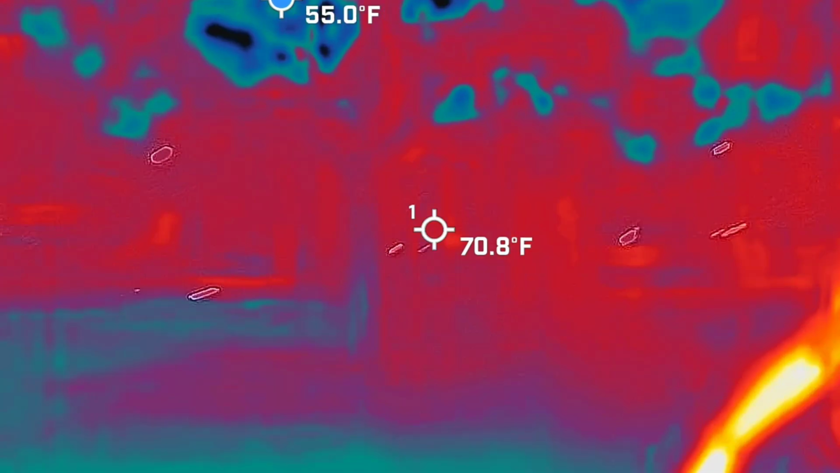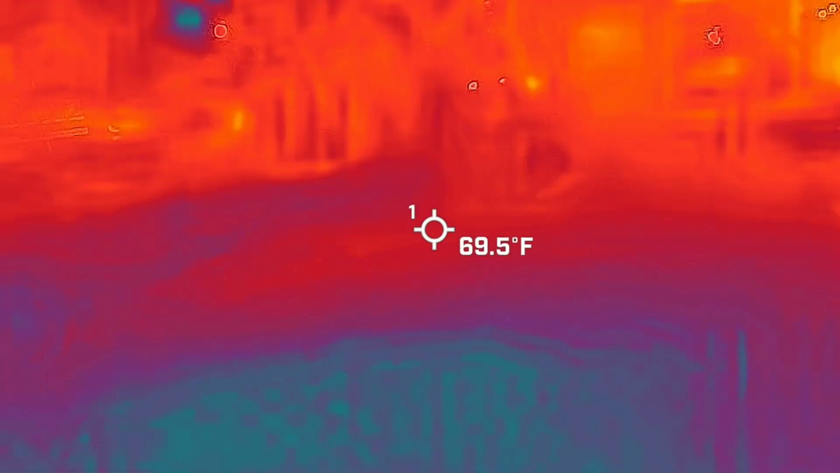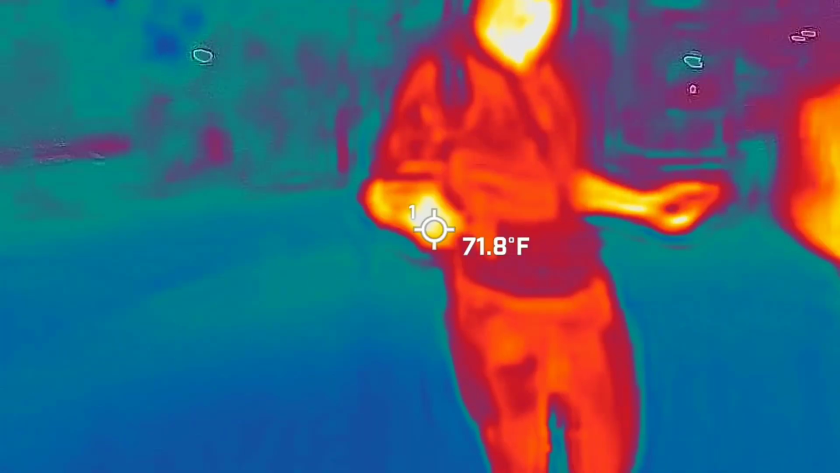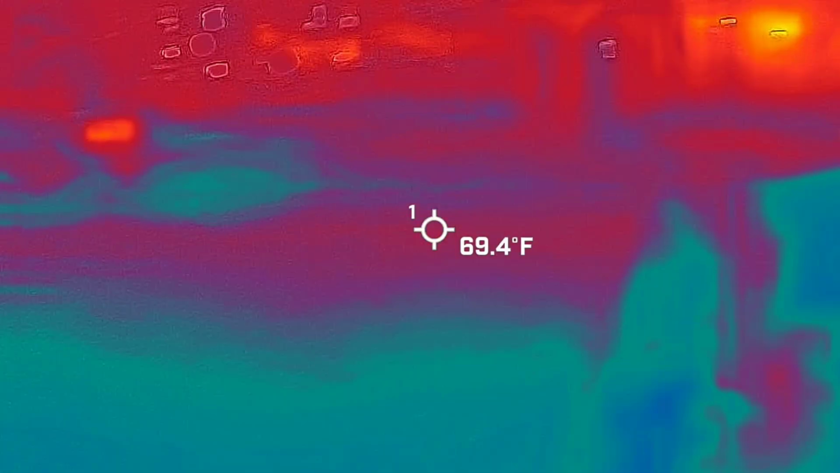What color is my stick figure? Green. No, we're in the wrong filter. It's easier to see. You need to stop it. And it should be purple now. Yes. The reason I do it that way is because the infrared shows up purple. So that way when you guys see your...